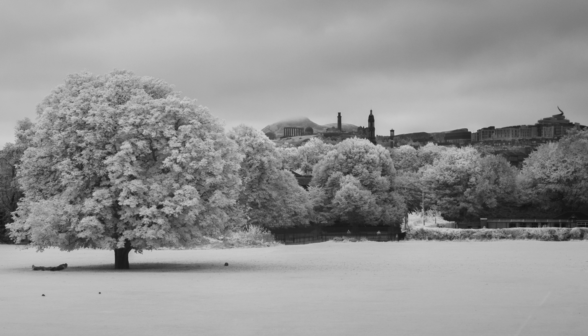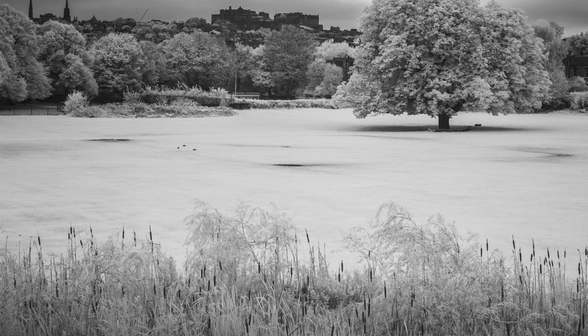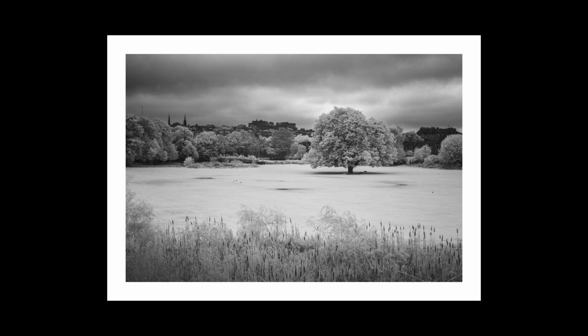But I do also like this version taken from a slightly different vantage point, which uses these bulrushes as foreground interest and shows more of Edinburgh Castle in the background. I can't quite decide which version of this scene I like more, so if you have any strong opinions, then do please make sure to leave those in the comments below.